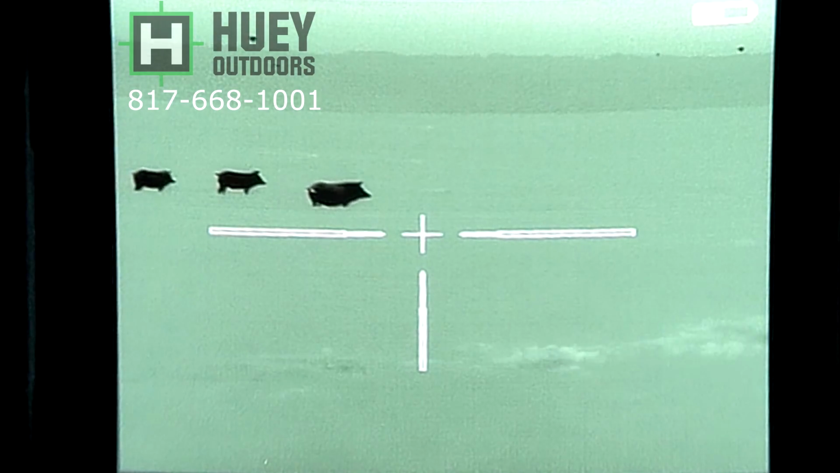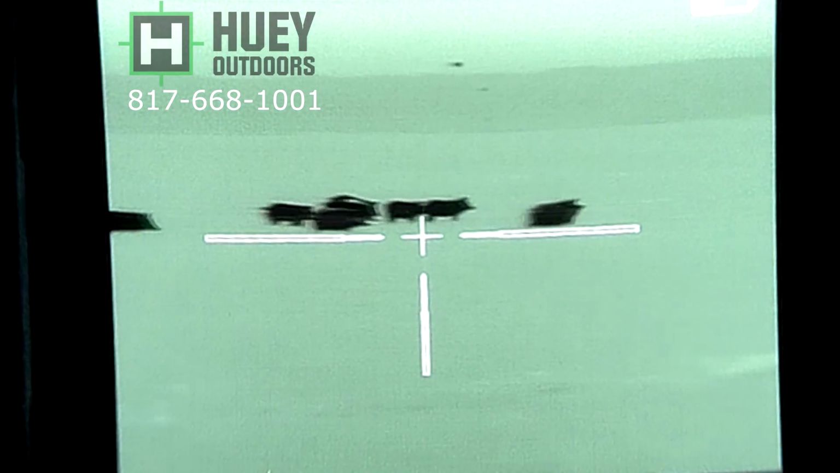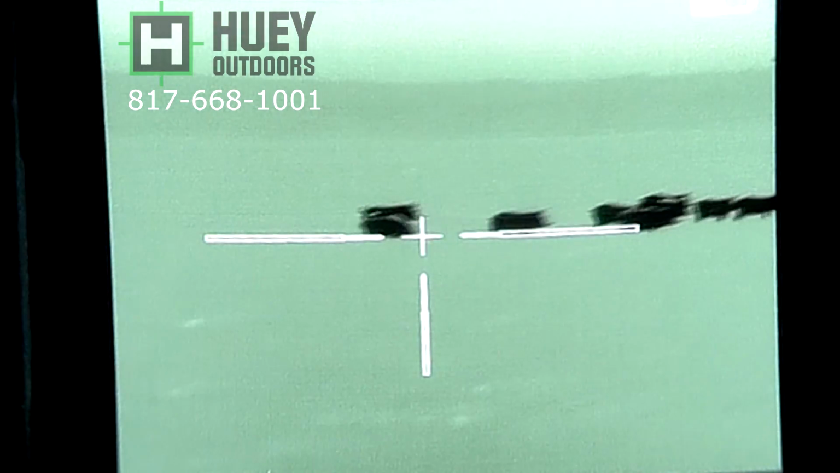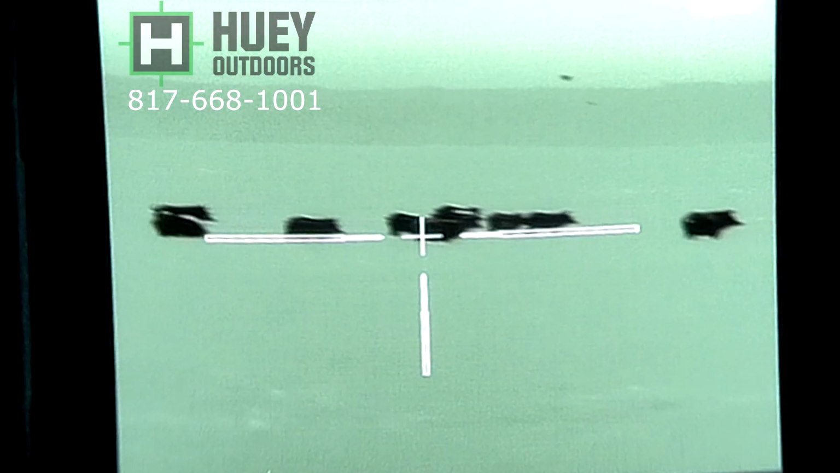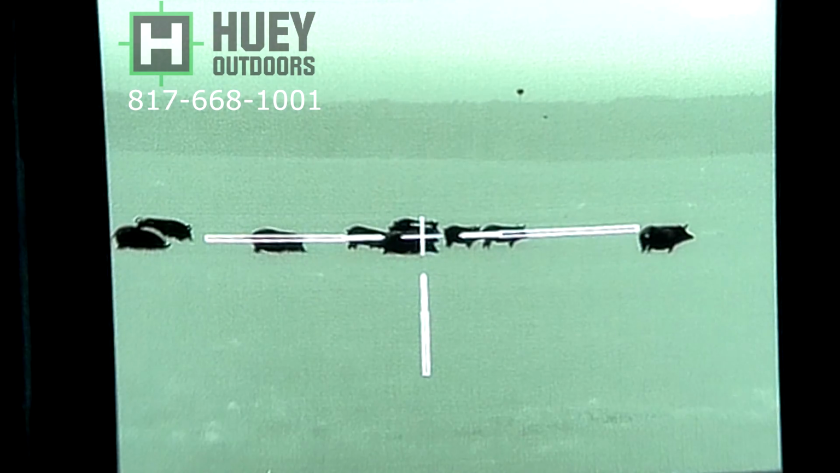I shoot, and instead of running the way I want them to, they run away from me. So I'm taking a lot of rear end shots, Texas heart shots. Turns out I get 8 of these hogs. I thought I only killed 3 or 4. When I go over there, I actually killed 8. As they go over the hill, there's little windrows there, and they're dropping.